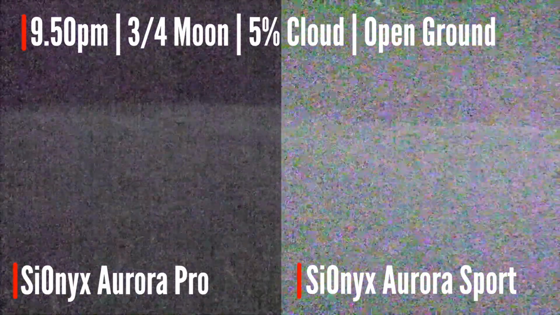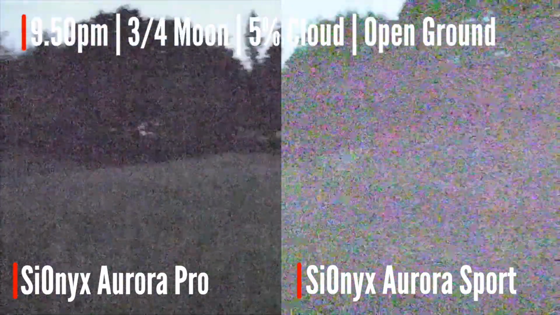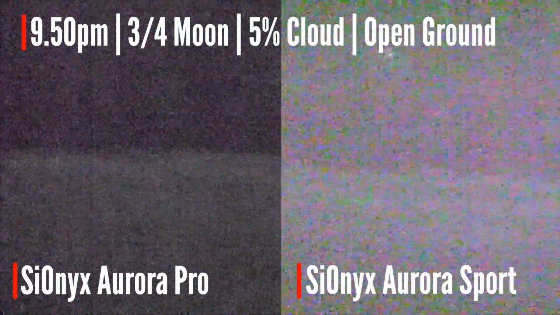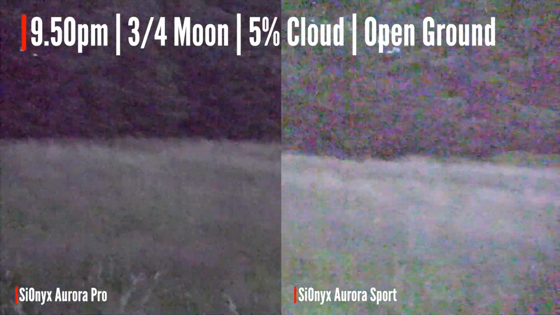Okay, day mode. It is 10 to 10. Pro's still just about usable in day mode. Sport really isn't. Flip to twilight. Quite a marked difference between the Pro and the Sport. Night.